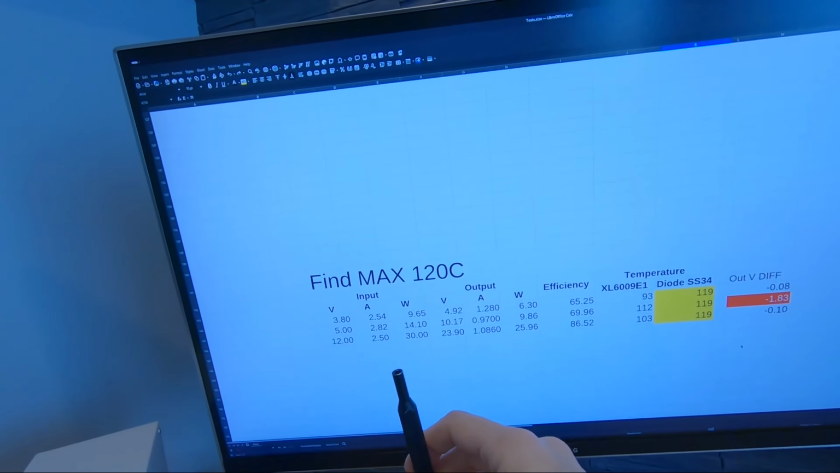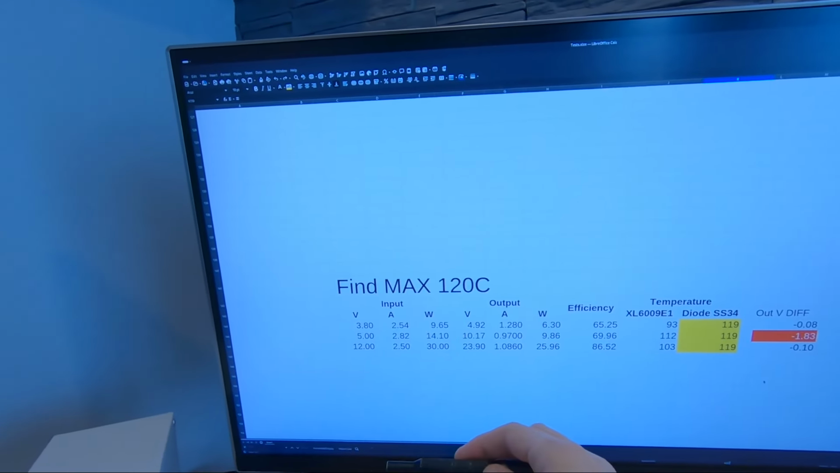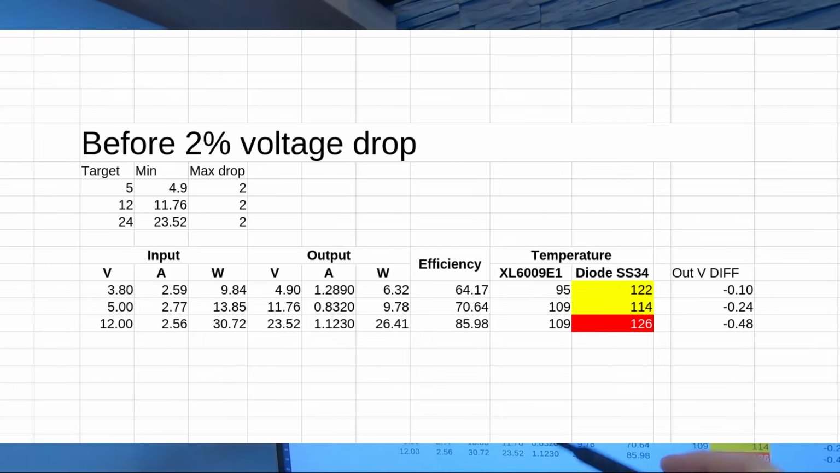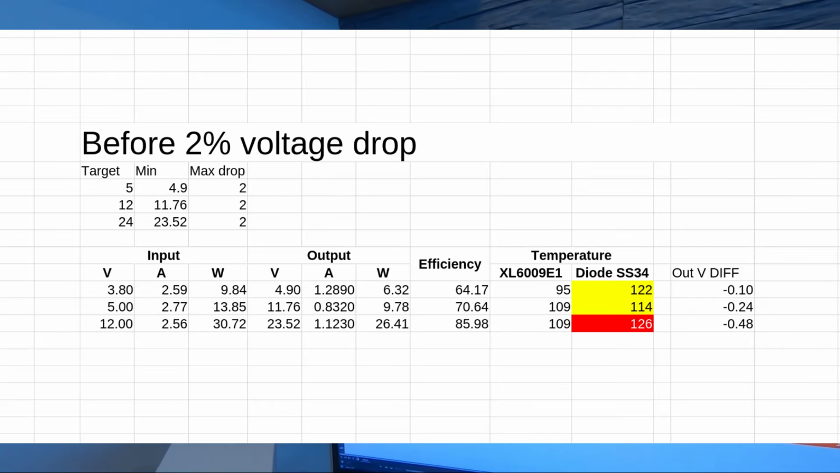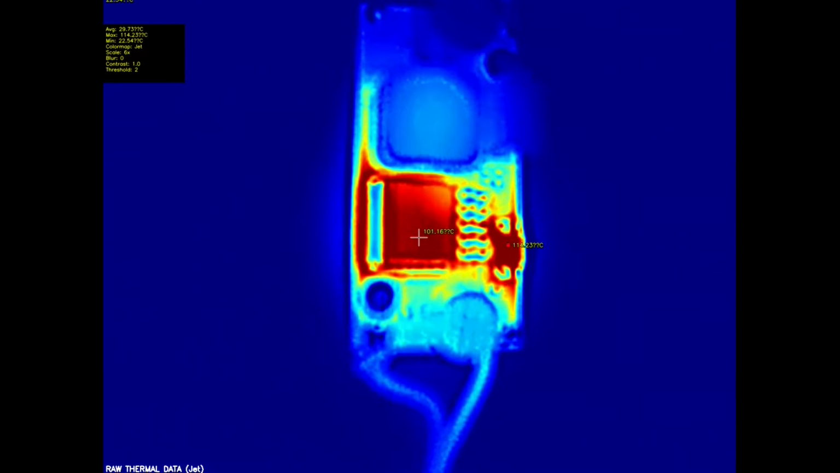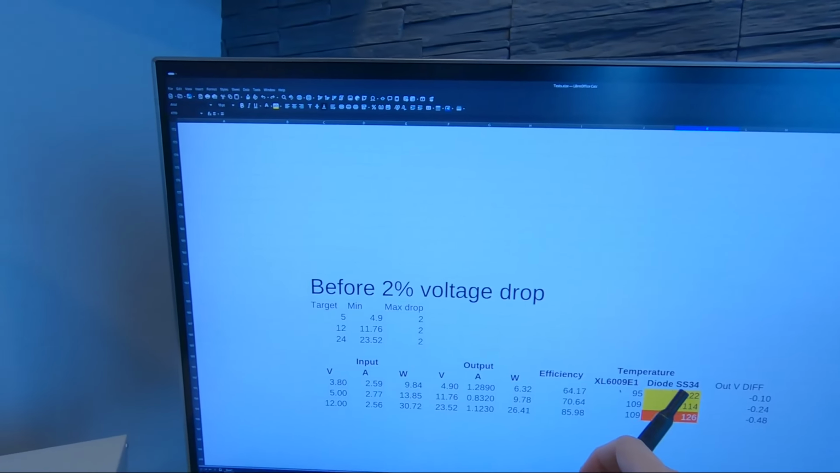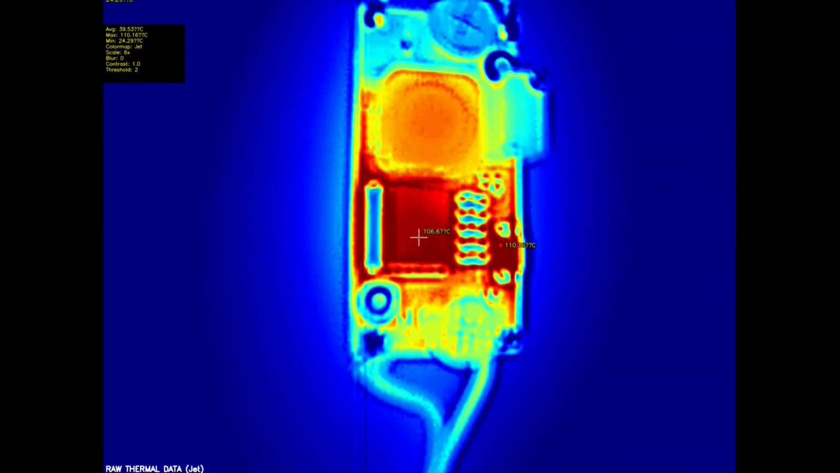Now let's do the 2% drop on the voltage side. So again, 3 tests before 2% voltage drop. On the target side, on 3.8 to 5 volts, we got 2.59 amp input, and the diode went to 122. From 5 volt to 12 volt, we got 2.77 amp input and 114 degrees Celsius on the diode.